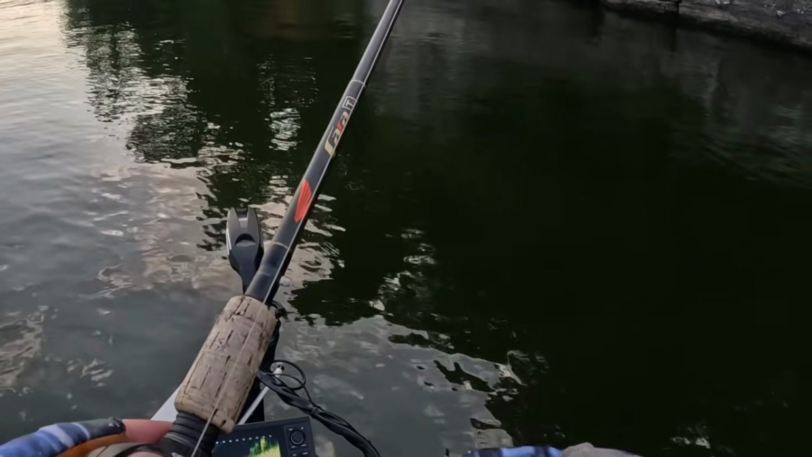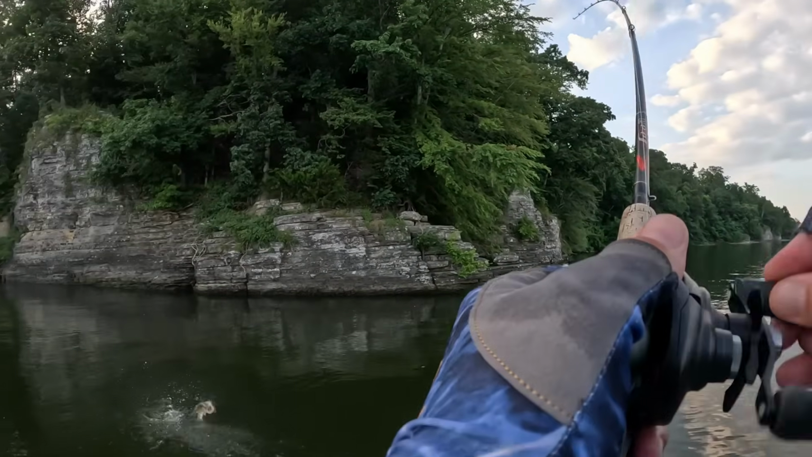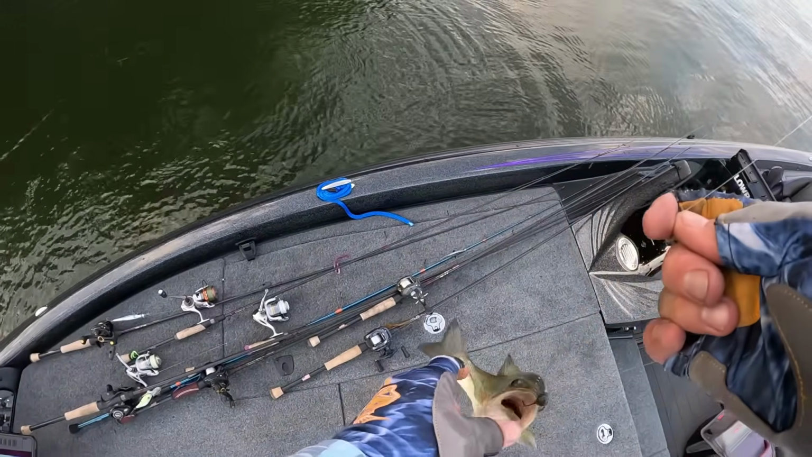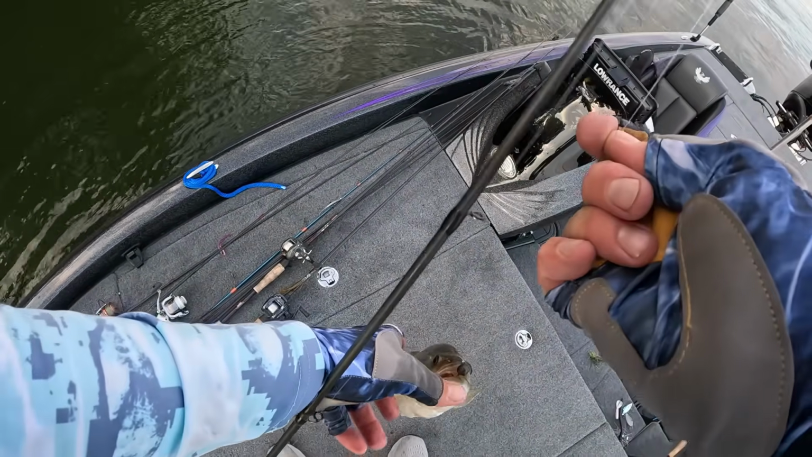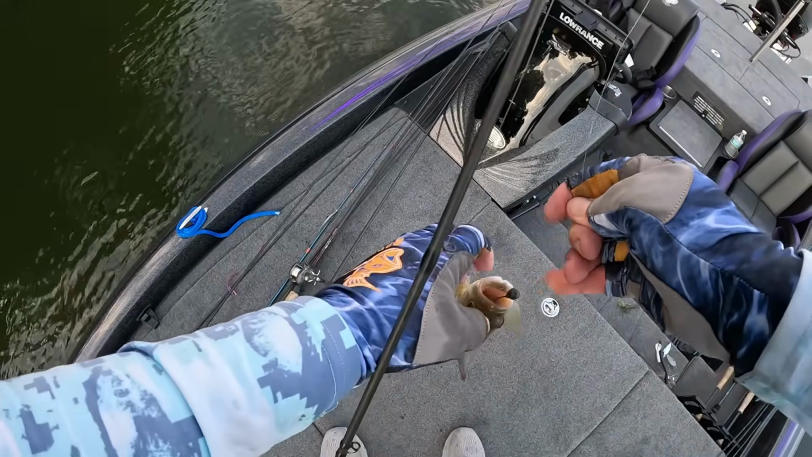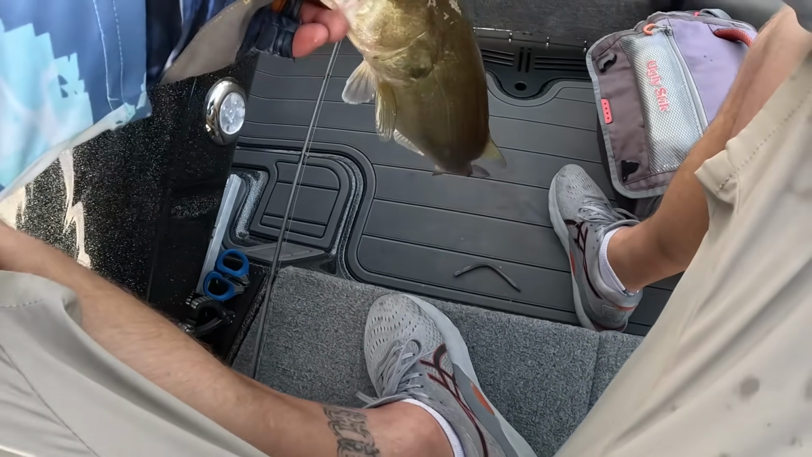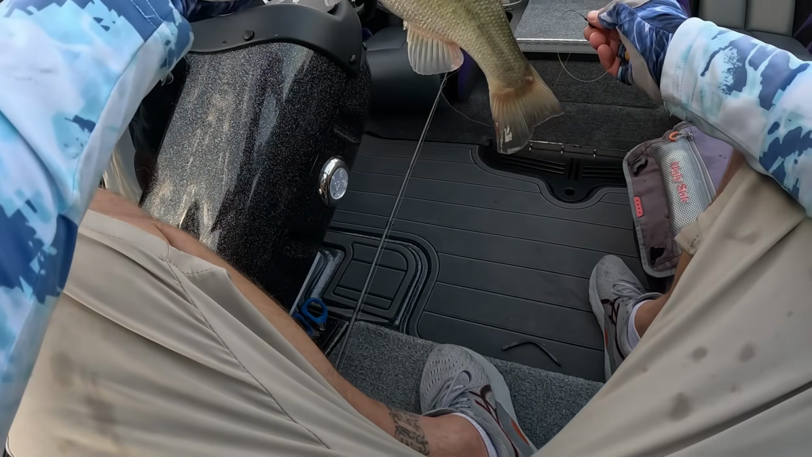Another one. Got him. Another keeper. All largemouth. Looks like they're starting to bite, folks.